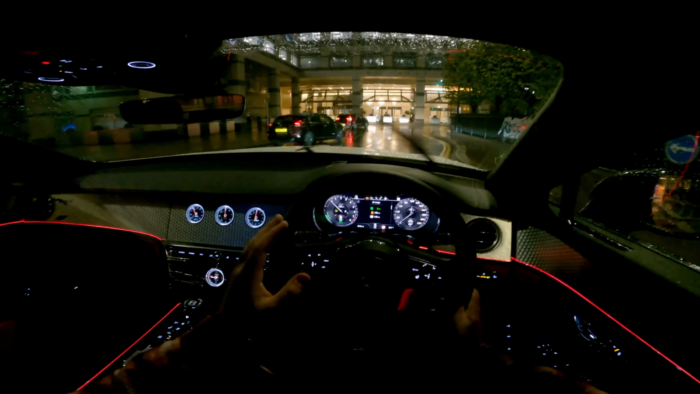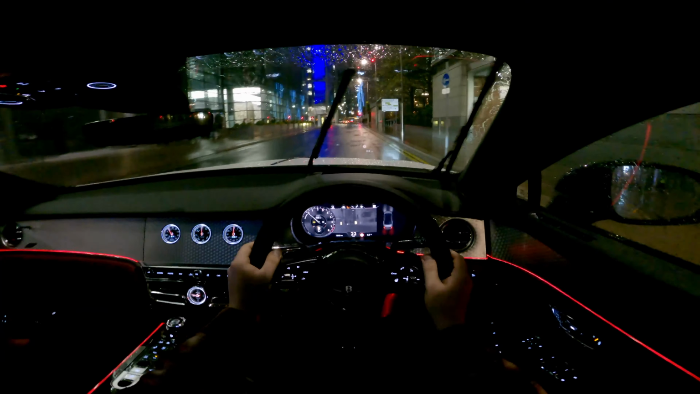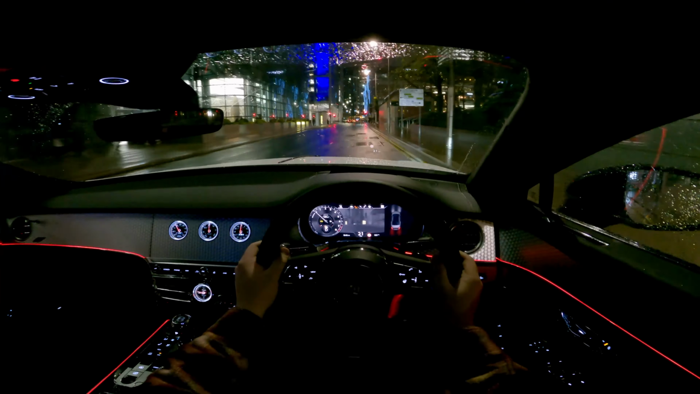It's got bloody night vision. Look, and it highlights the people. If you can see on the sides, it will highlight the people. We're approaching a few people on the right, and there you go. It highlights them, and if they step onto the road, the car will alert me and let me know. But that, within itself, is such a cool feature. It basically alerts you of animals, of people, anything that's got heat.